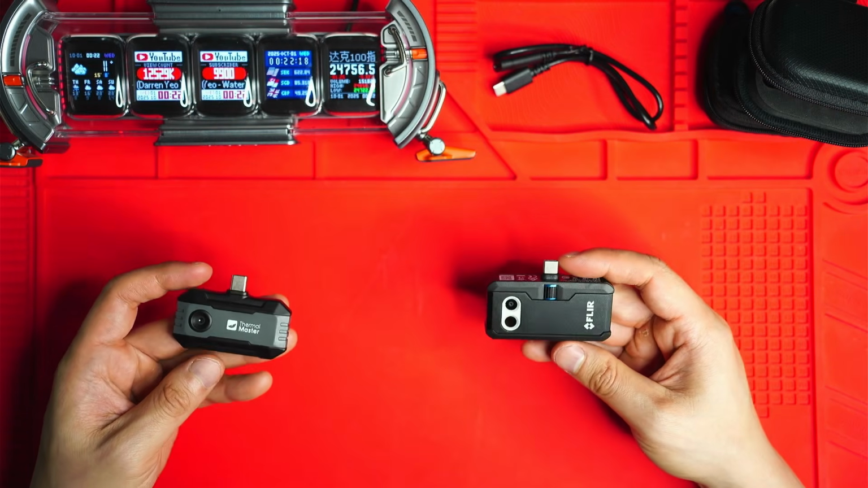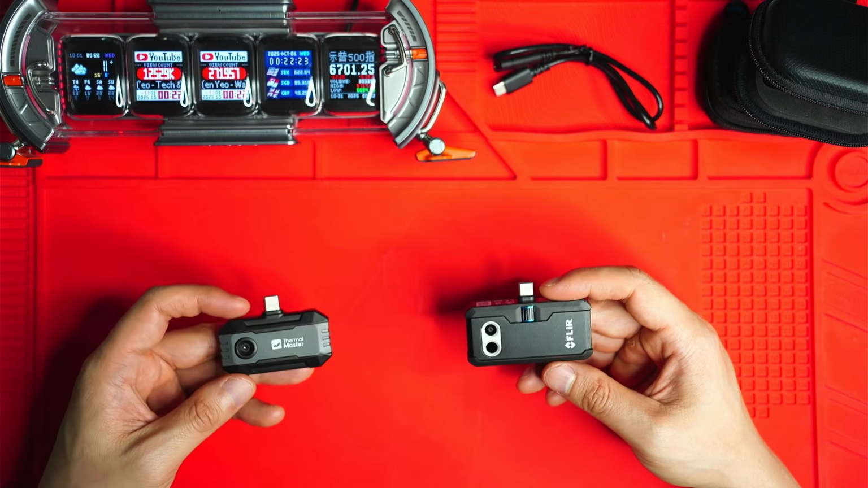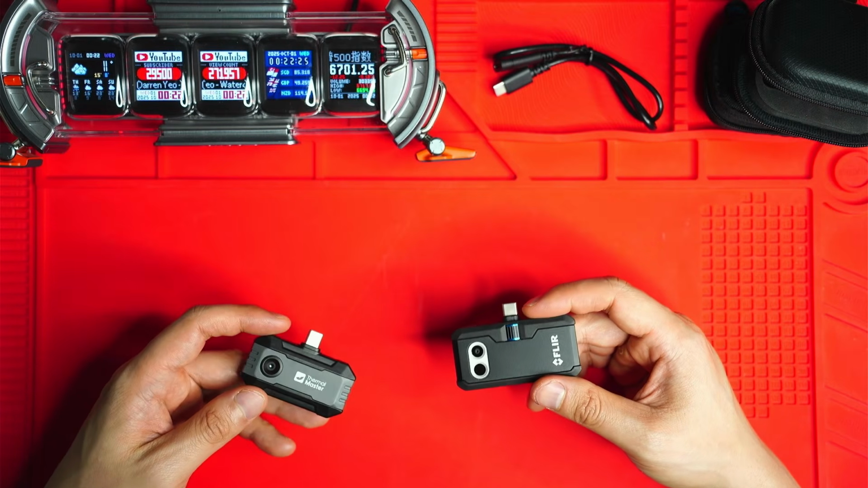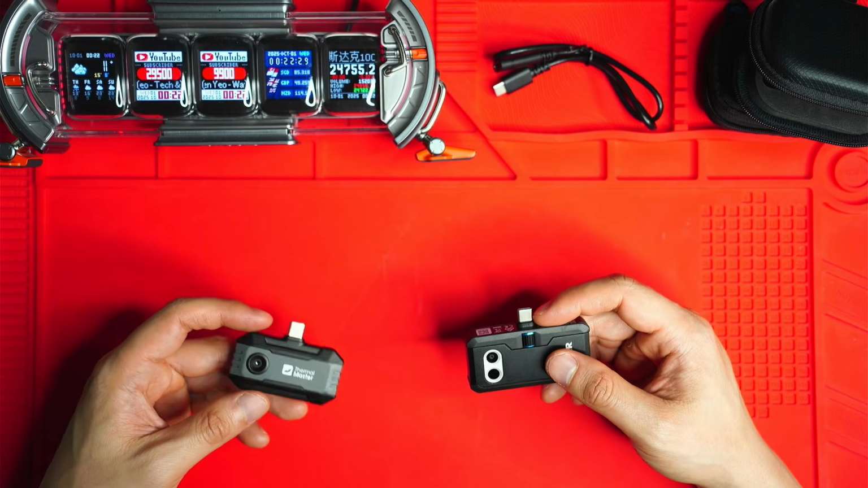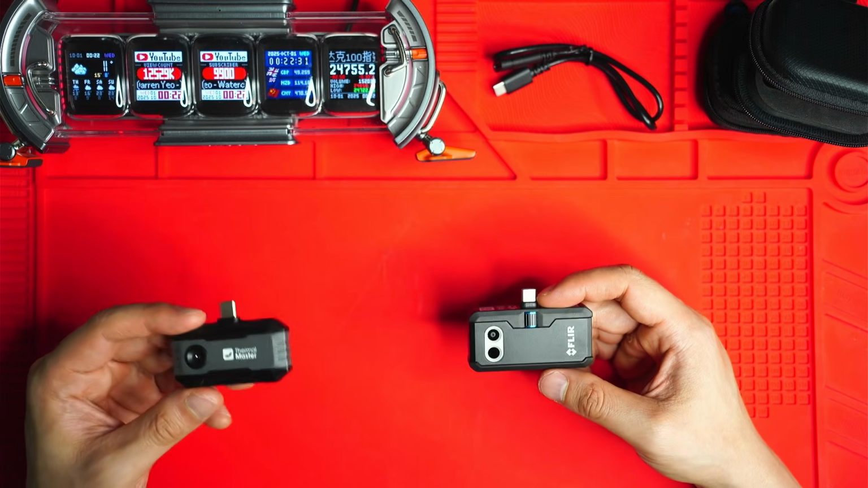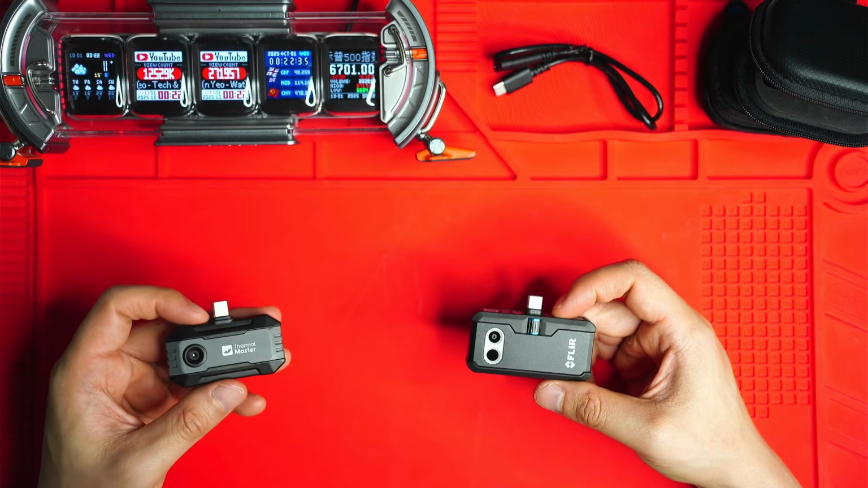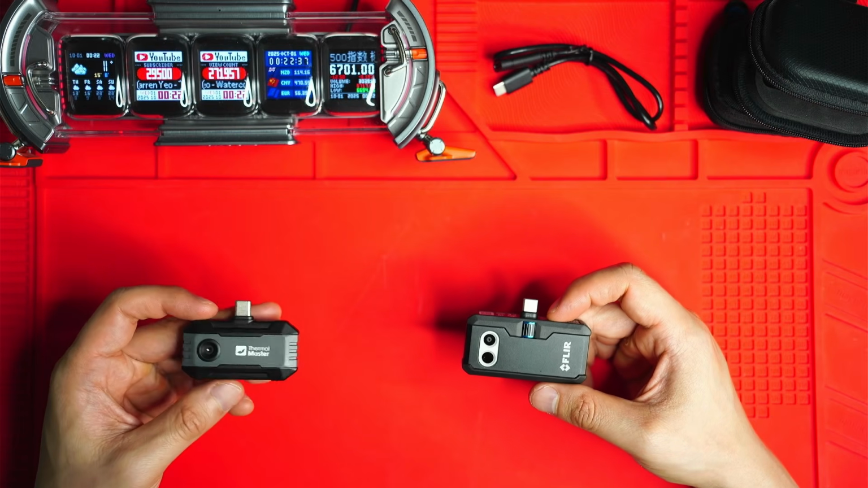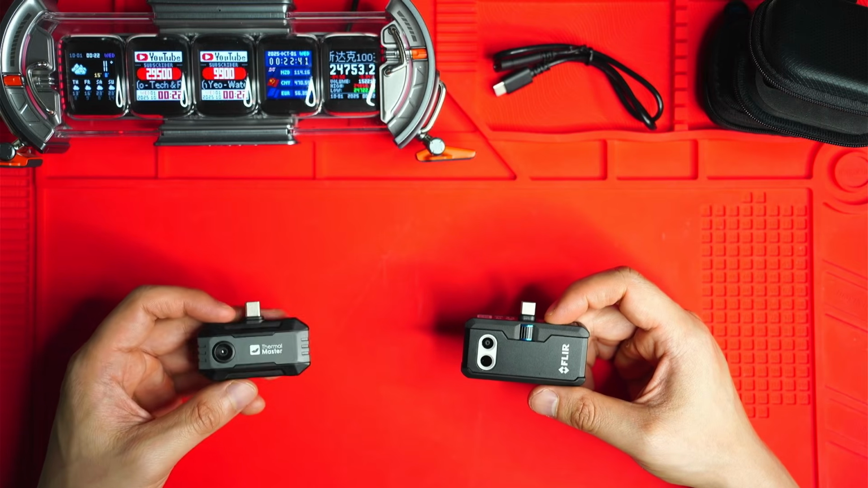But there are actually fewer pro measurement tools compared to the P1 because you can't set things like custom emissivity. You can't change the ambient room temperature, measurement distance, that kind of thing. So I think the P1 really allows you to maximize the overall accuracy of those measurements, plus the app just has way more features. So I'll demo that in a moment.